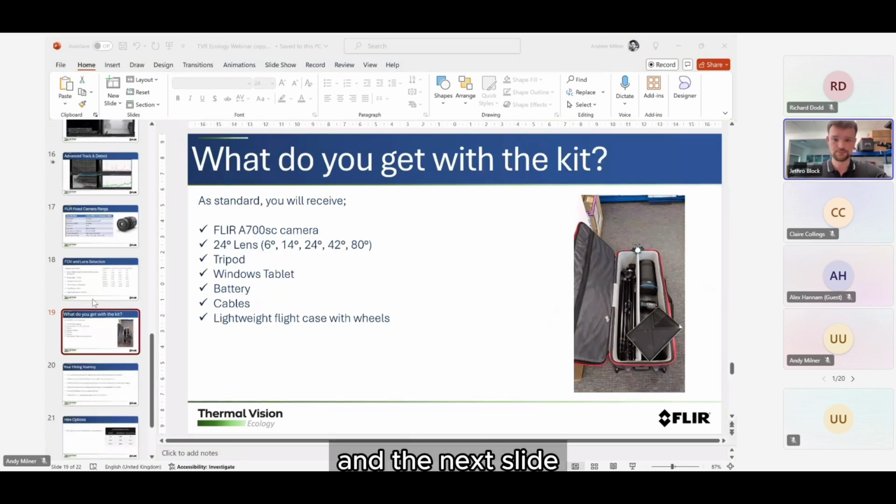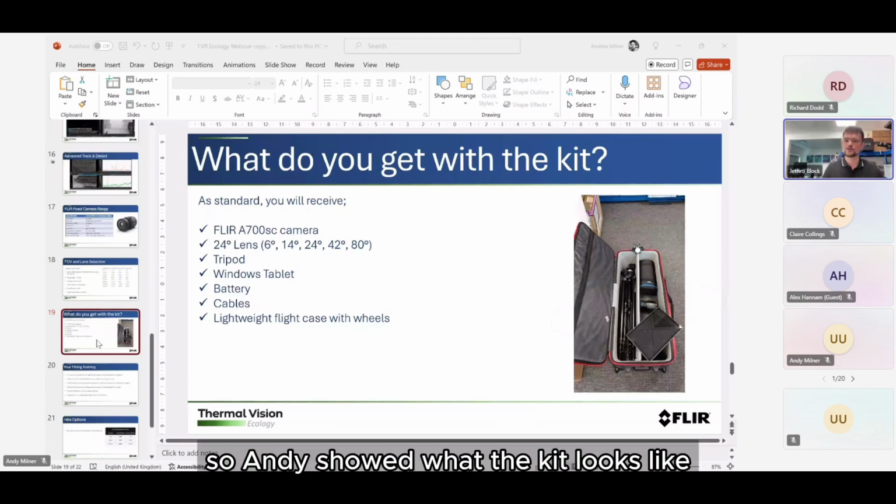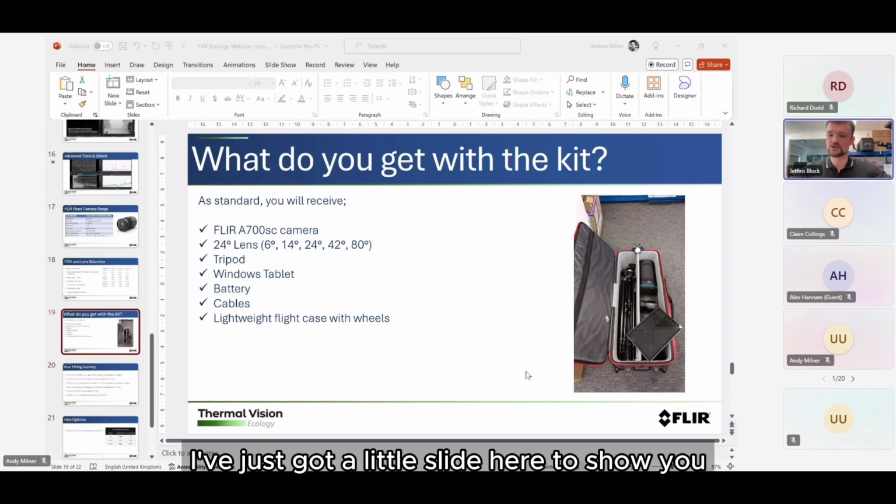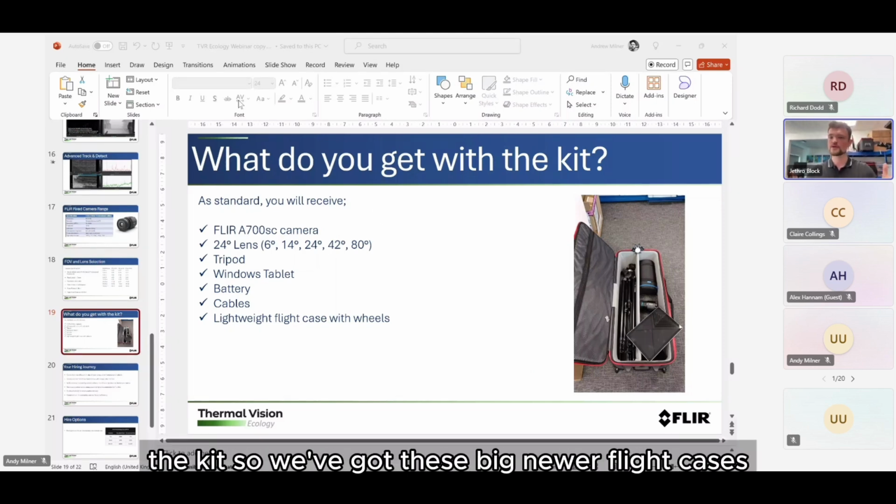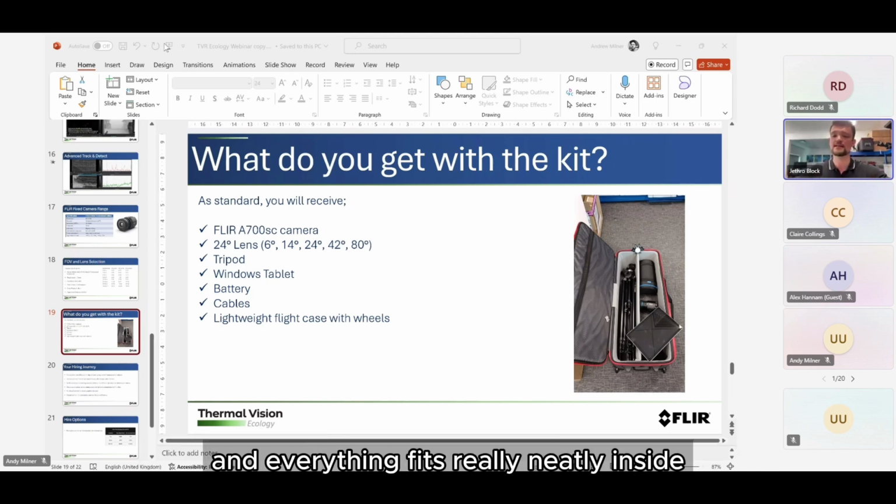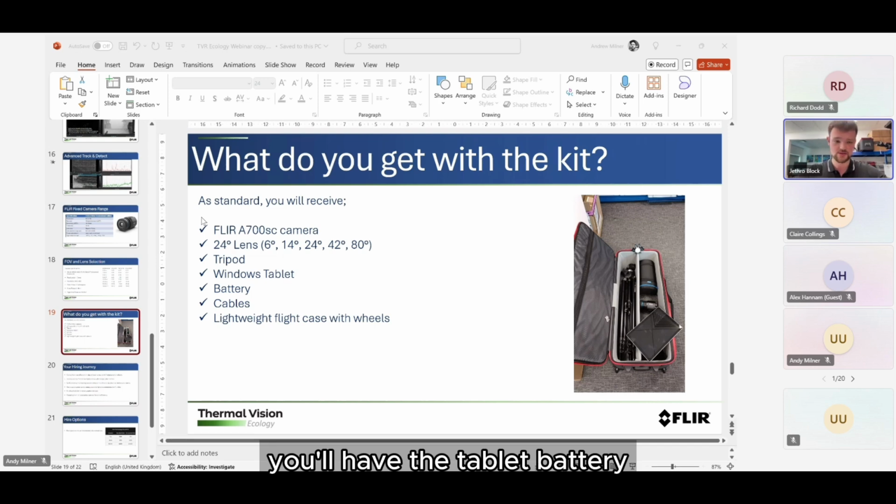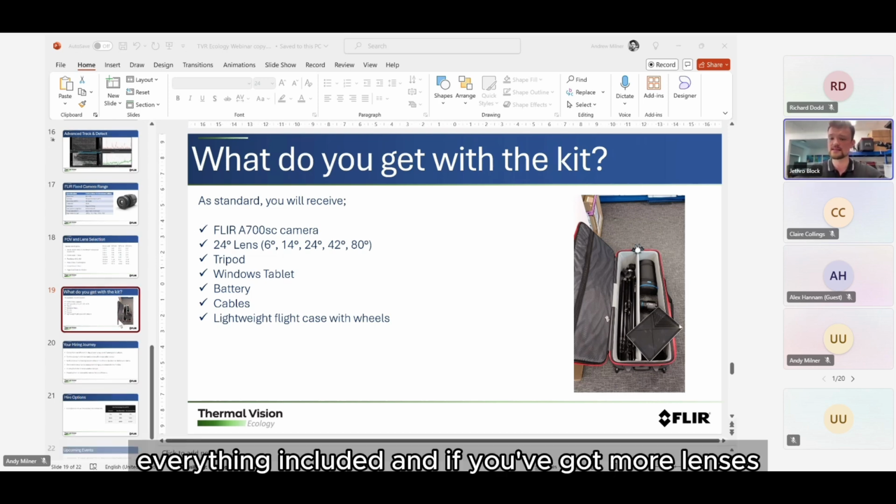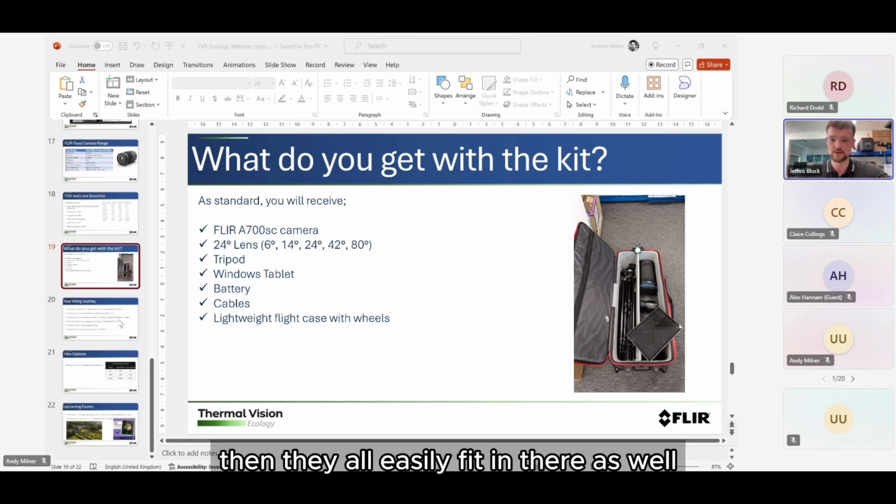Yeah, Andy, next slide. Andy showed what the kit looks like when it's all set up in the field. I've just got a little slide here to show you how you're actually going to receive the kit. We've got these big flight cases, and everything fits really neatly inside. Once you know what you're doing, it doesn't take more than 5 minutes to get this all set up. You'll have the tripod, the tablet, battery, cables, everything included, and if you've got more lenses, they easily fit in there as well.